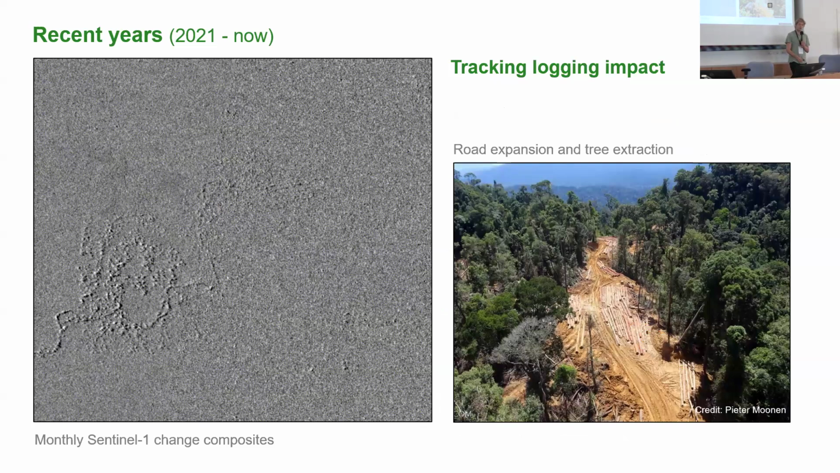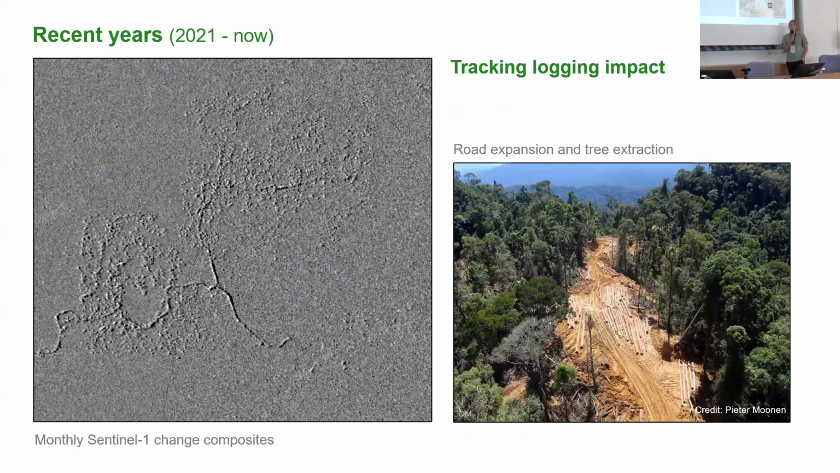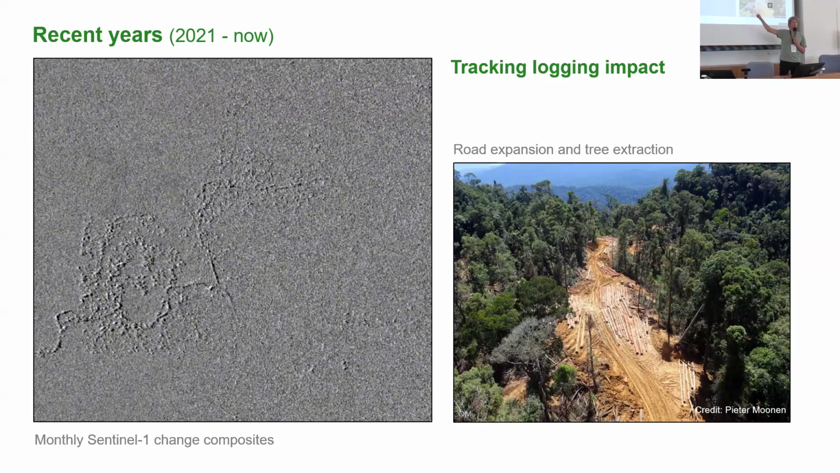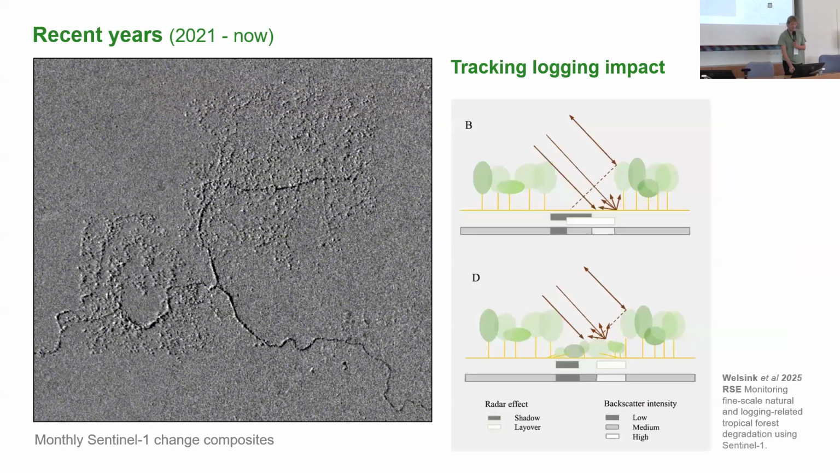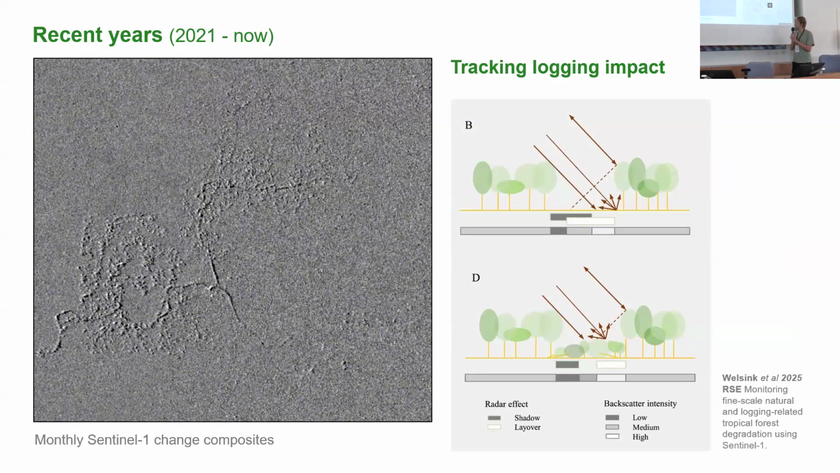For the last part of this presentation, I want to focus on work we're doing on tracking logging impact. If we process the Sentinel-1 data, we can very clearly see the indication of not just logging roads and some canopy openings, but almost all canopy openings, because what we eventually see here are three-dimensional gaps in the forest canopy.